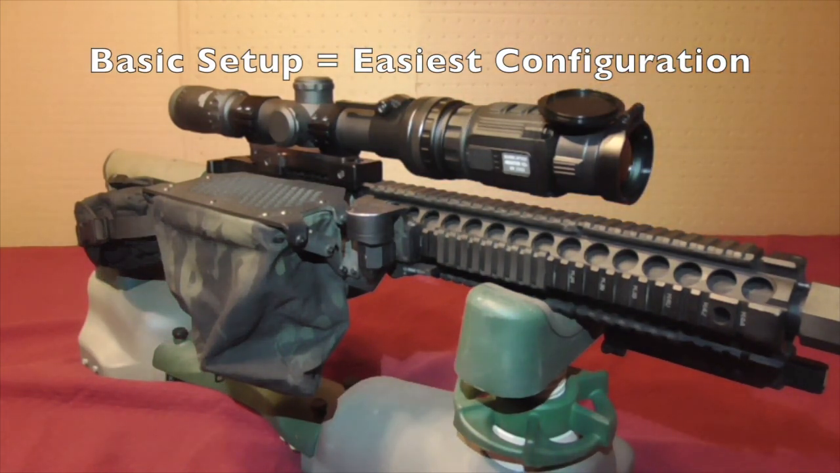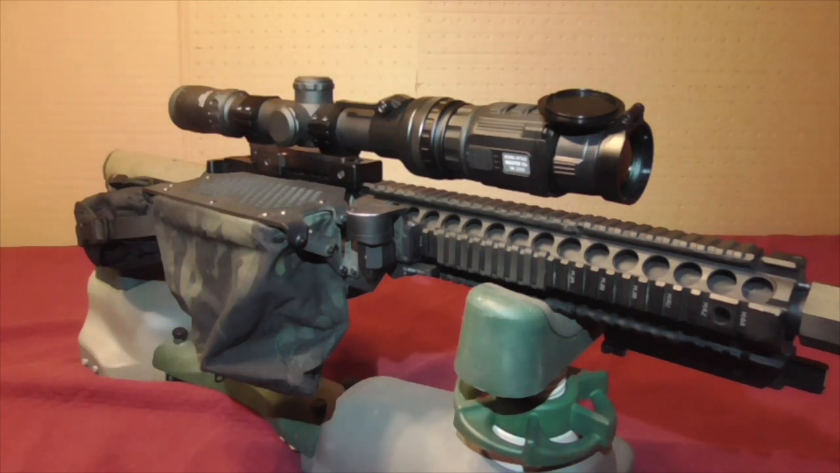So it's the minimalist configuration of simply adapting the Hogster-C to a daytime optic that you've been using during the daytime hours, and when night falls you put your clip-on on and you can continue the hunt without any change or effect to the point of impact of your daytime optic. We'll verify all of that at the range, and then next we'll talk about the two other configurations you can choose to run.